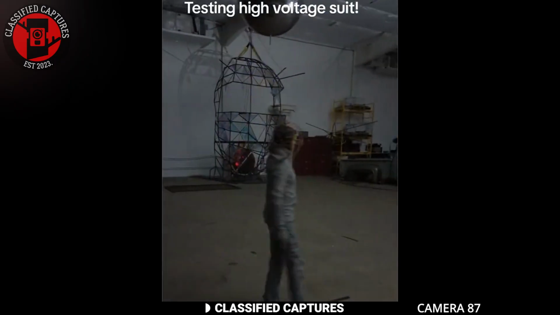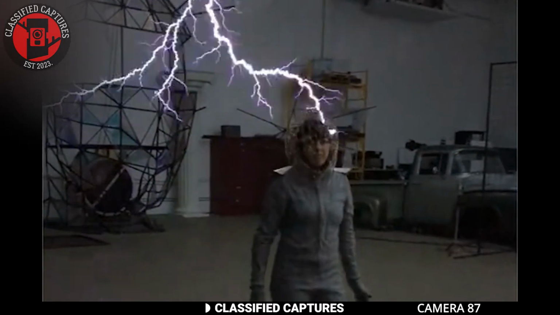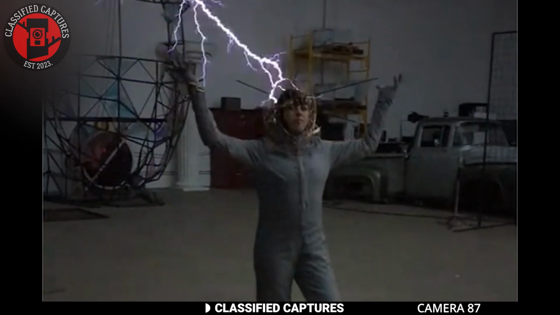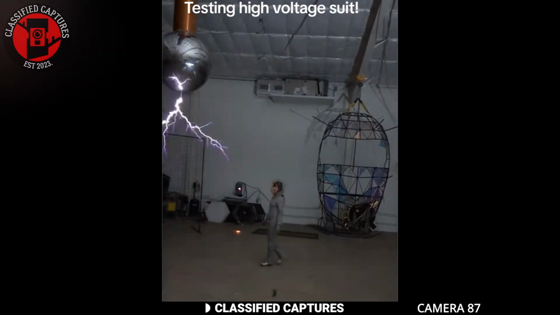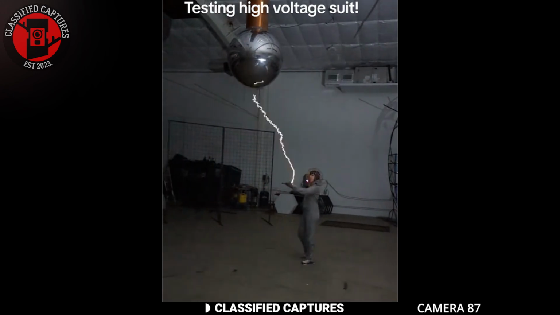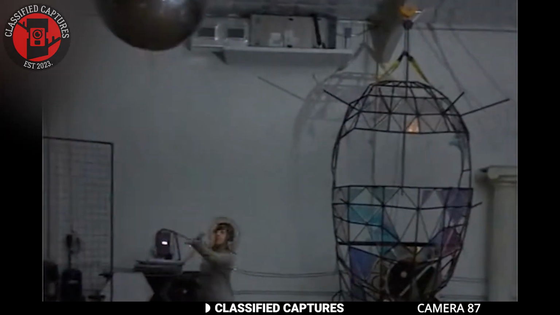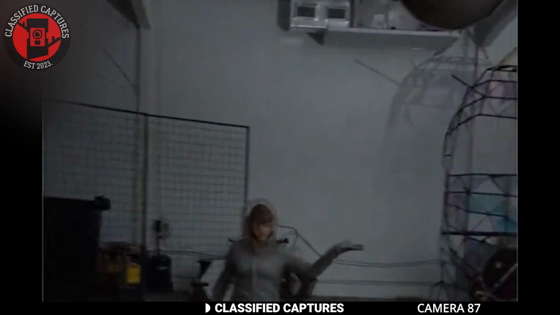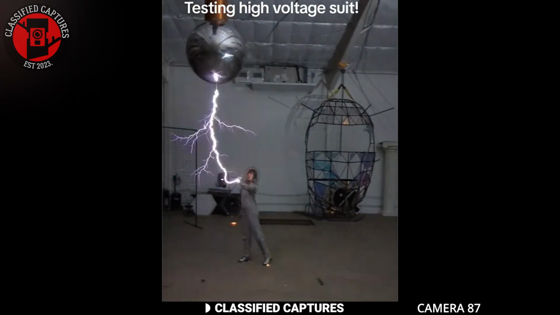But here's the amazing part. Thanks to the incredibly efficient suit, the person inside is perfectly safe. She can walk around and even touch the zaps of electricity without any harm coming to them. It's a fascinating demonstration of both human ingenuity and the raw power of electricity. It's incredible to think about the kind of technology that allows someone to stand in the midst of what looks like a lightning storm and come out unscathed. Which one of you wants to be the first to try that on?